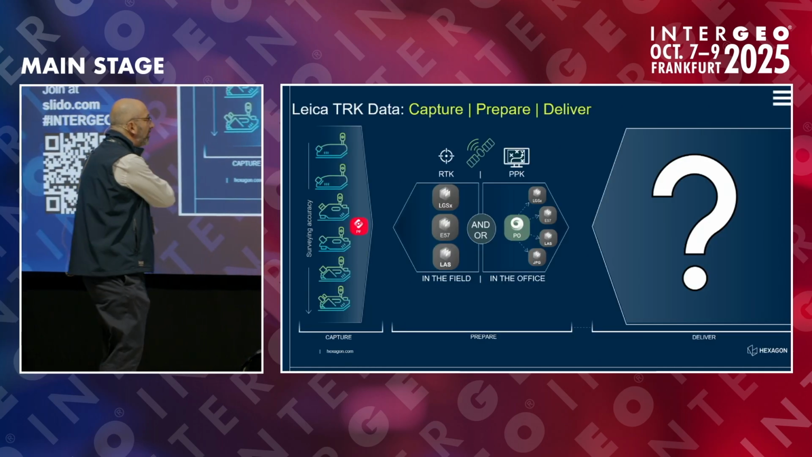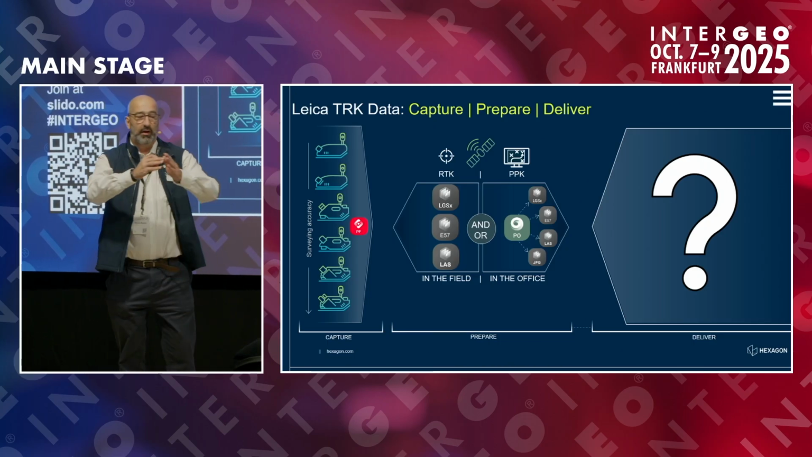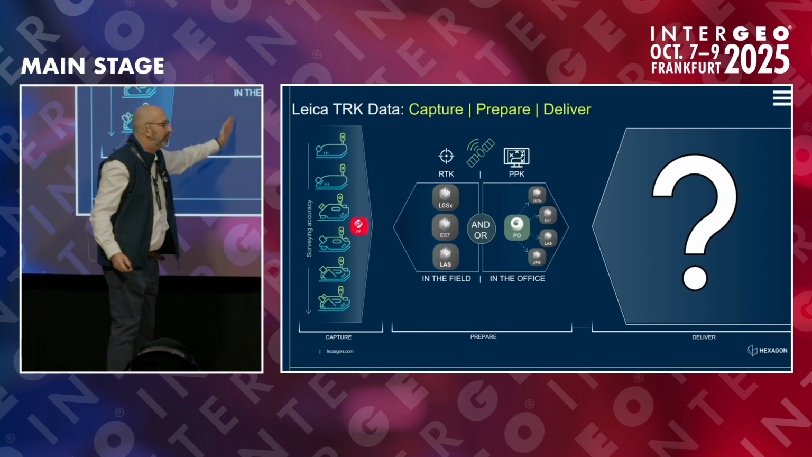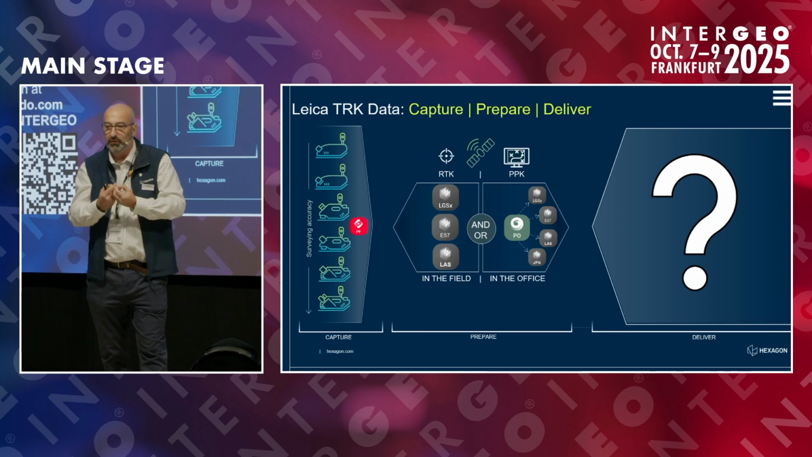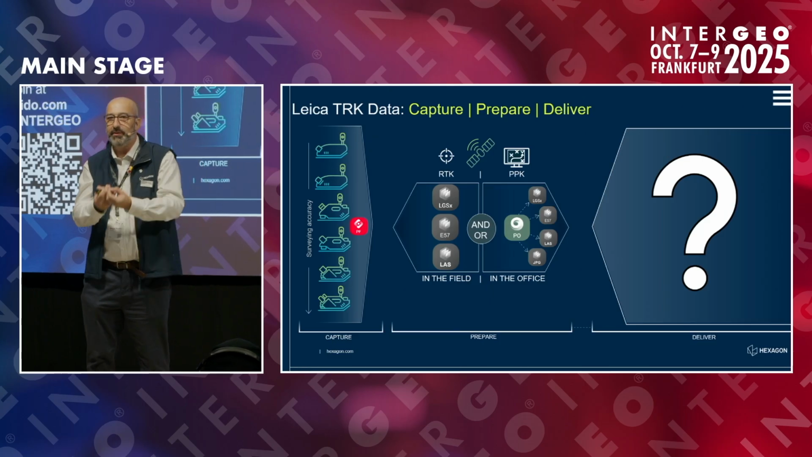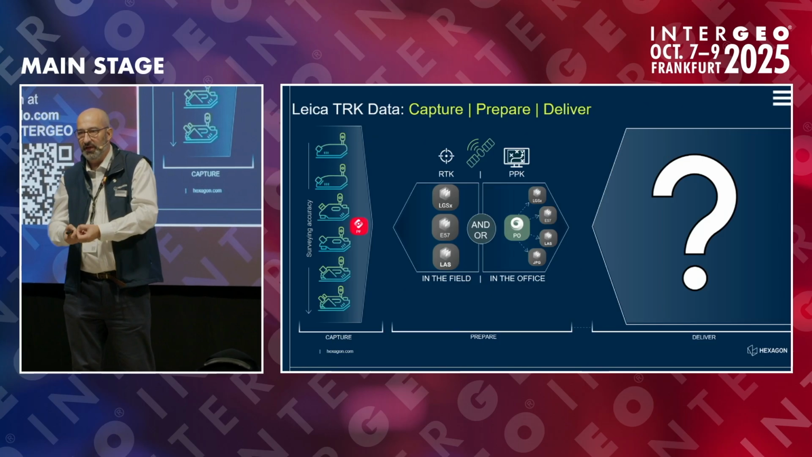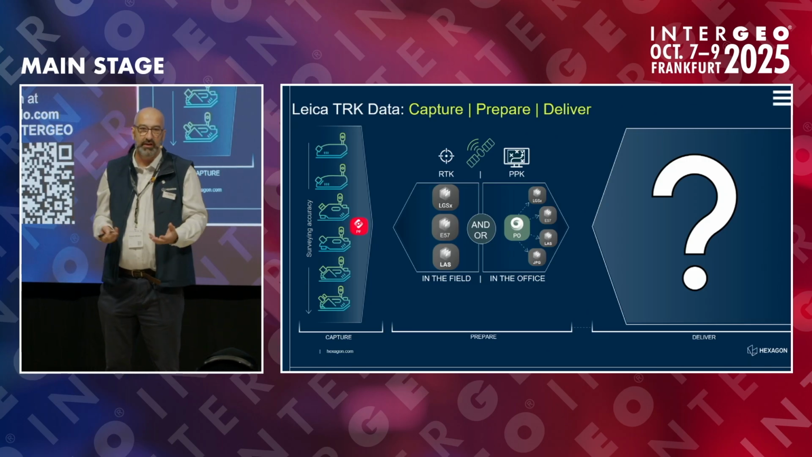So our workflow for mobile mapping is the one you are seeing here. A perfect workflow for capturing. Basically, one of the key and cool features for us is the possibility to capture data in real-time kinematic, which means that today the complexity of post-processing is not needed anymore.